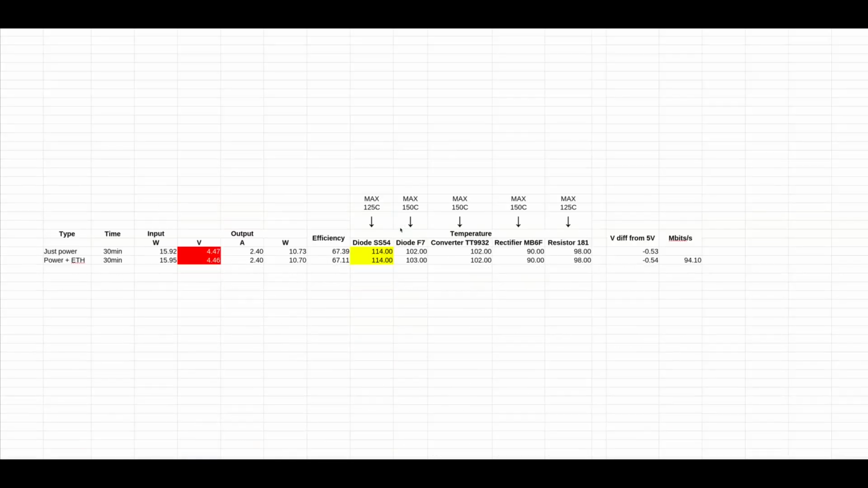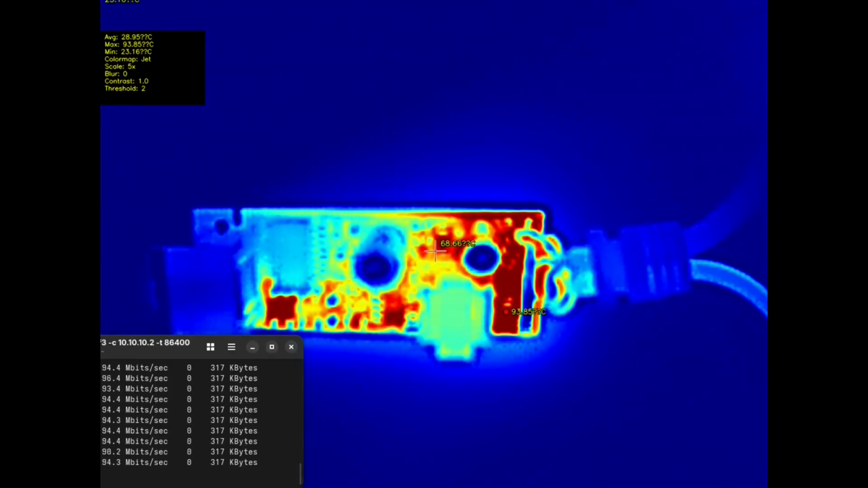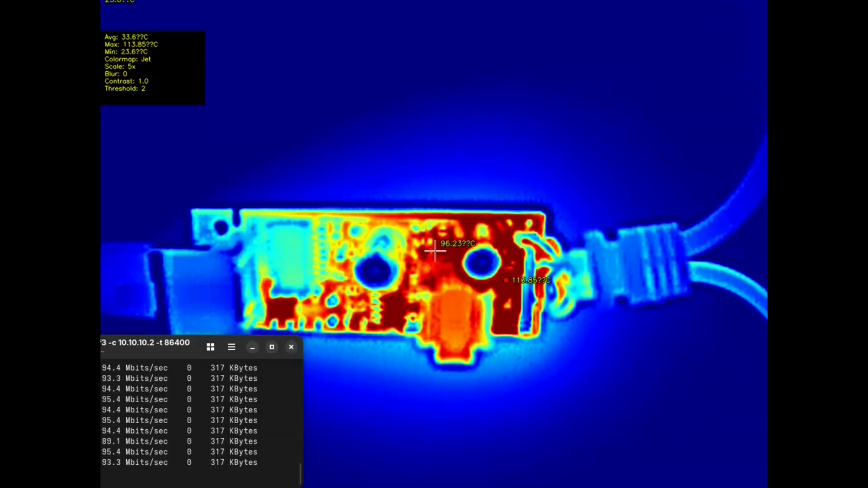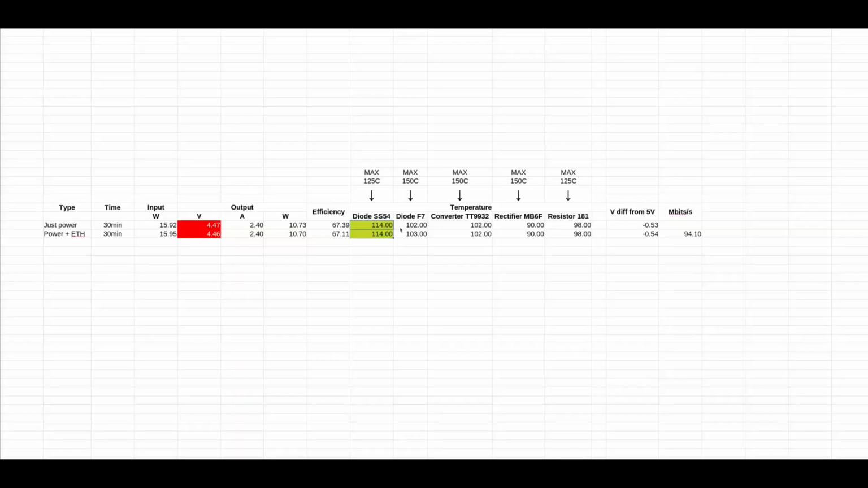On rated 2.4 amps, yeah, the voltage sag is, like, bad, let's be honest. The efficiency, yeah, not so good. And on the diodes, yeah, like 11 degrees, and we will be at the maximum temperature. So even on open environments, the maximum 2.4 amps, not great.